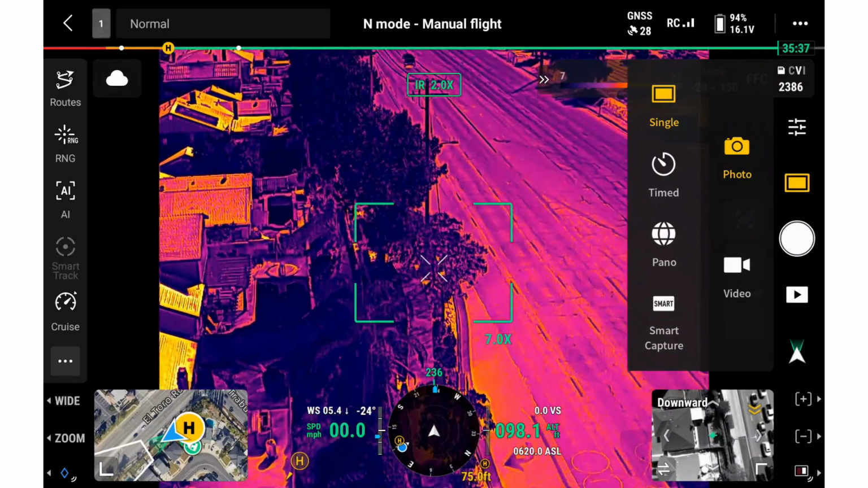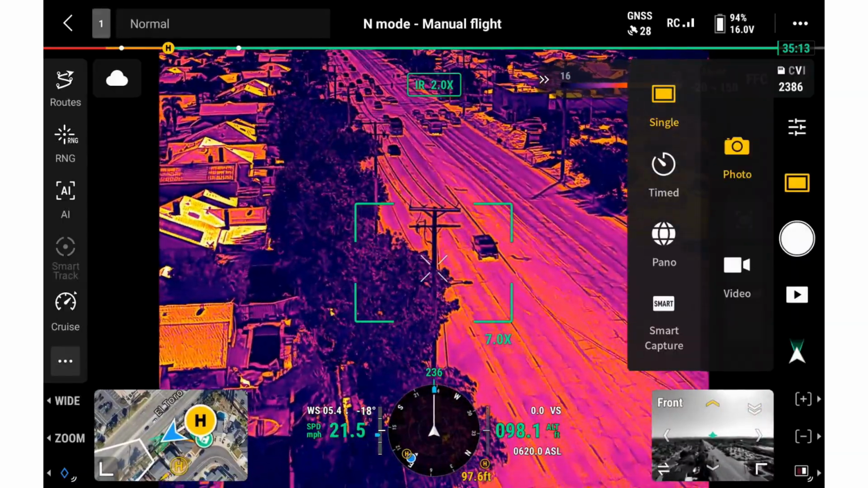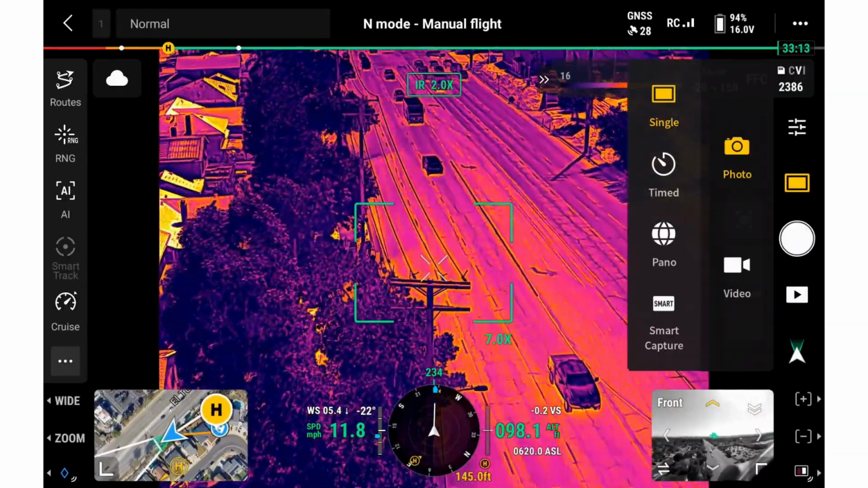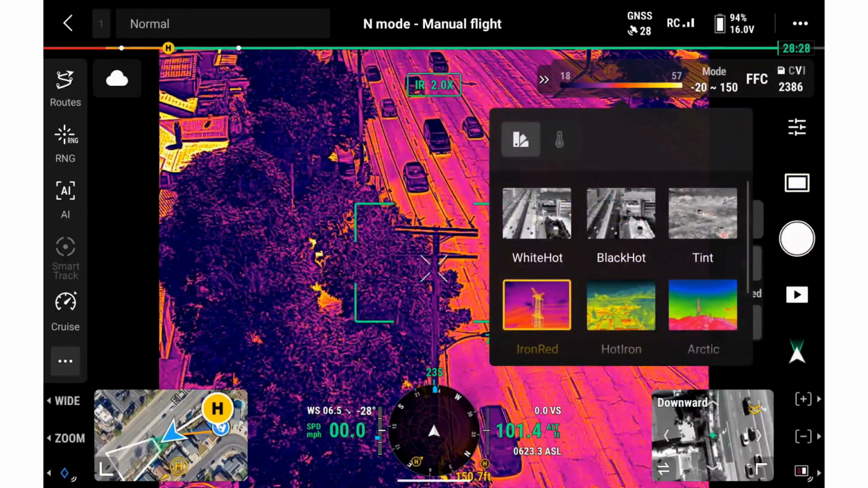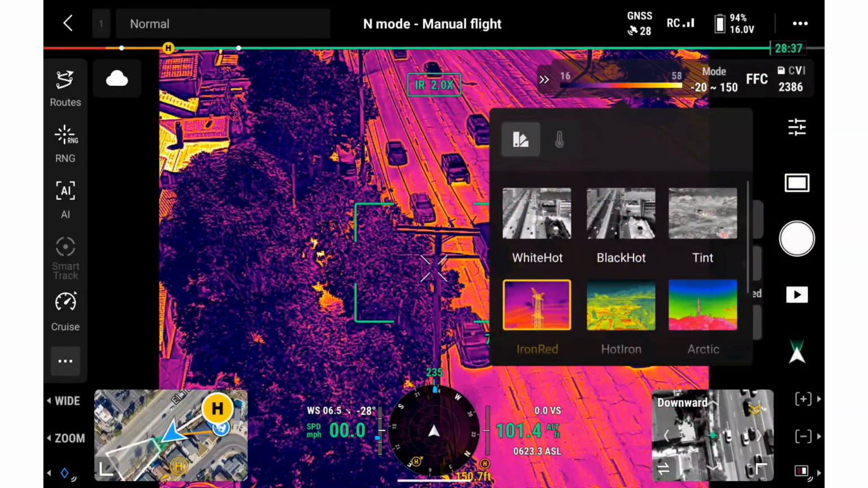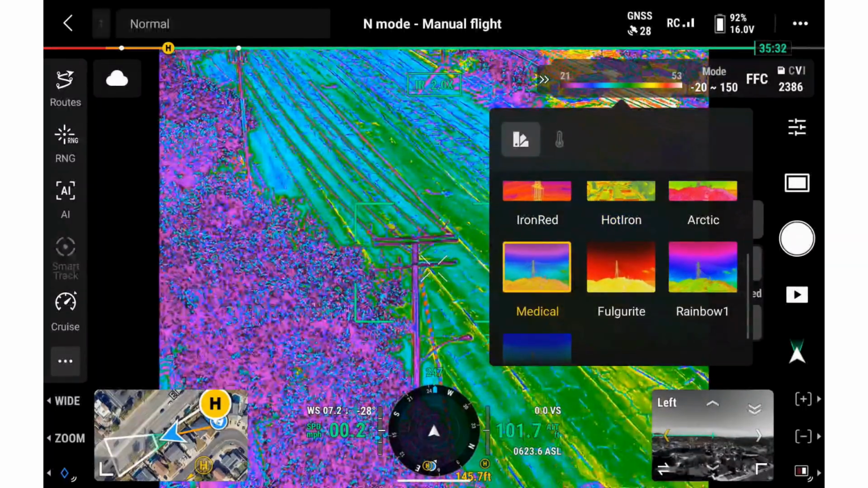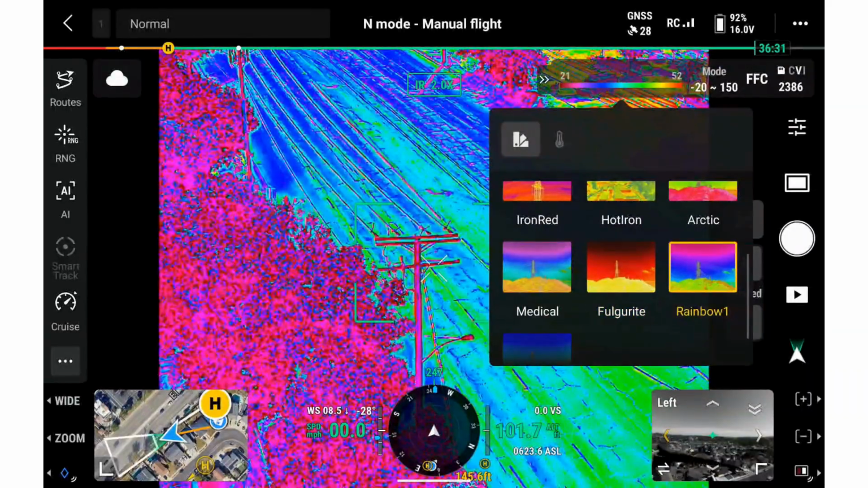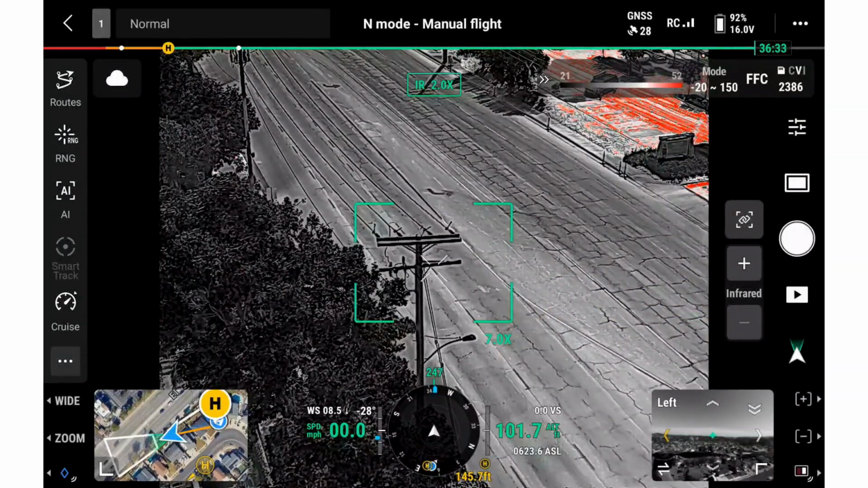Next, we'll switch over to the infrared thermal camera by selecting the L1 button and begin reviewing the thermal inspection tools. First, we have color palette options. This changes how heat differences are displayed on screen and can make certain thermal patterns easier to decipher depending on the environment and the operator's preference.